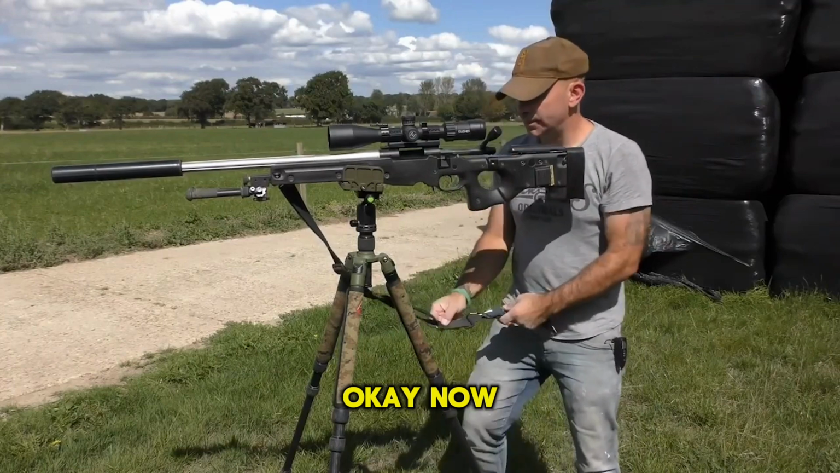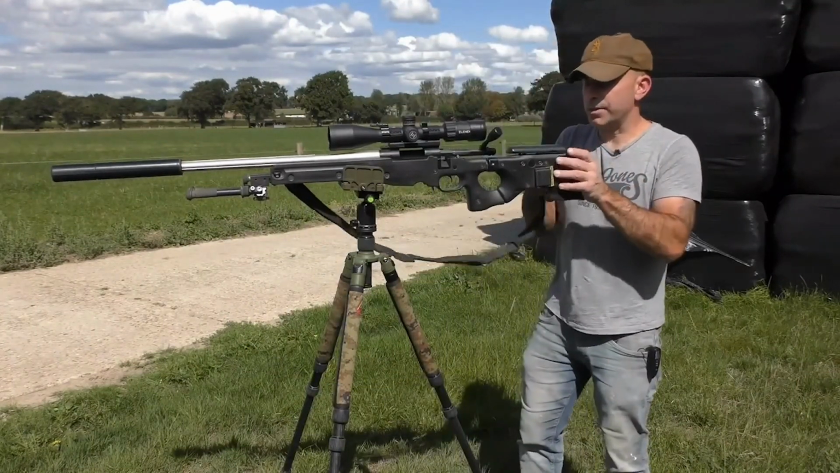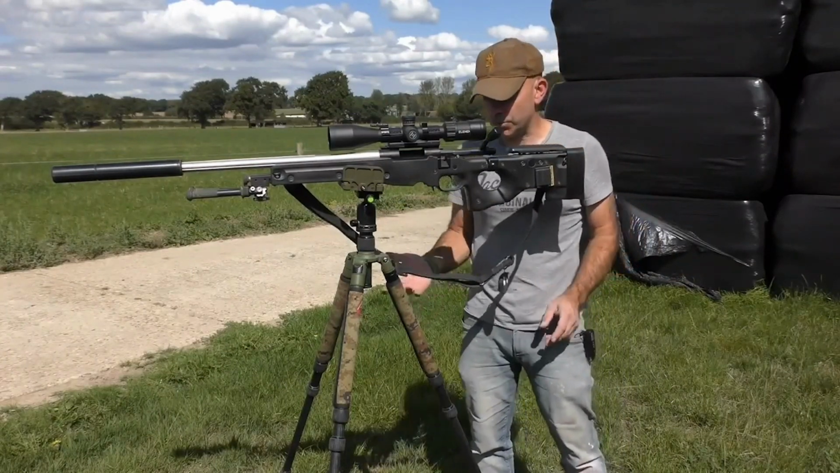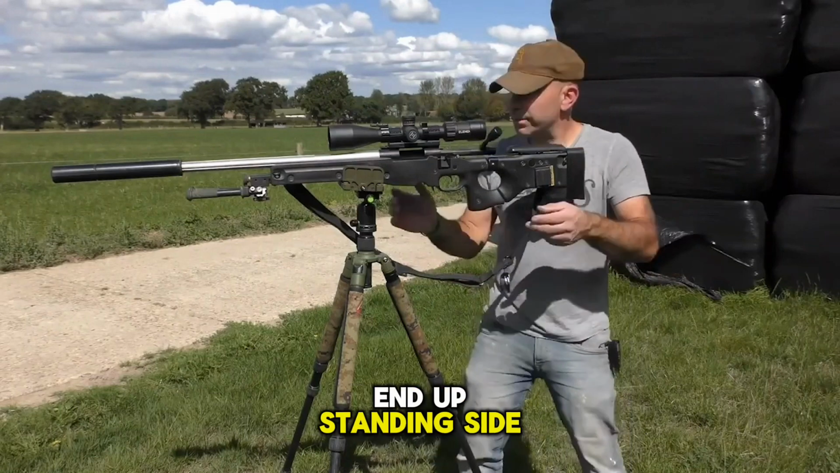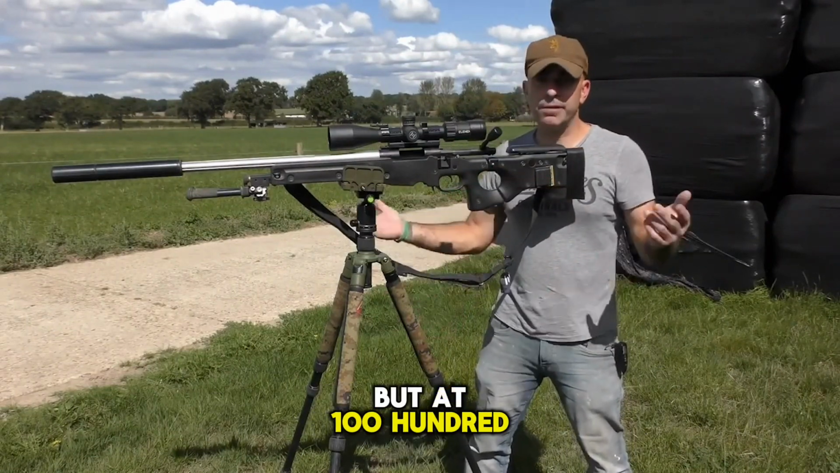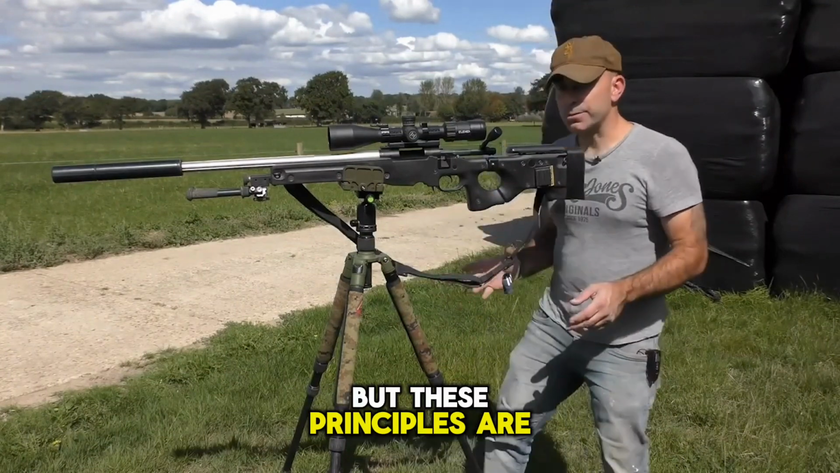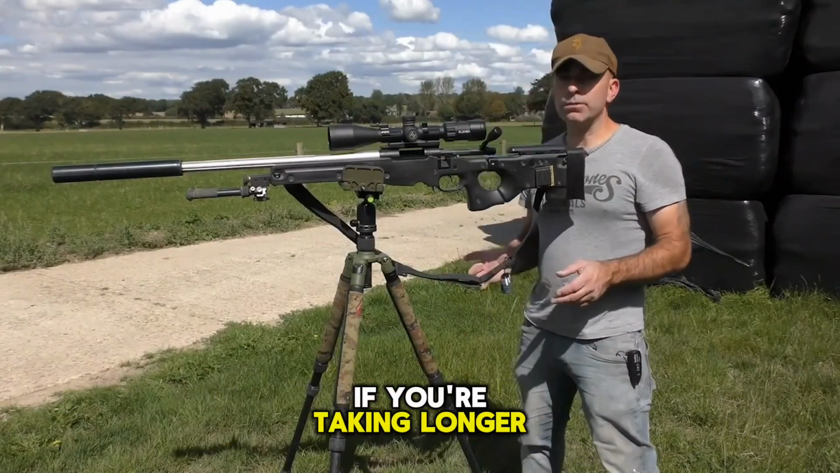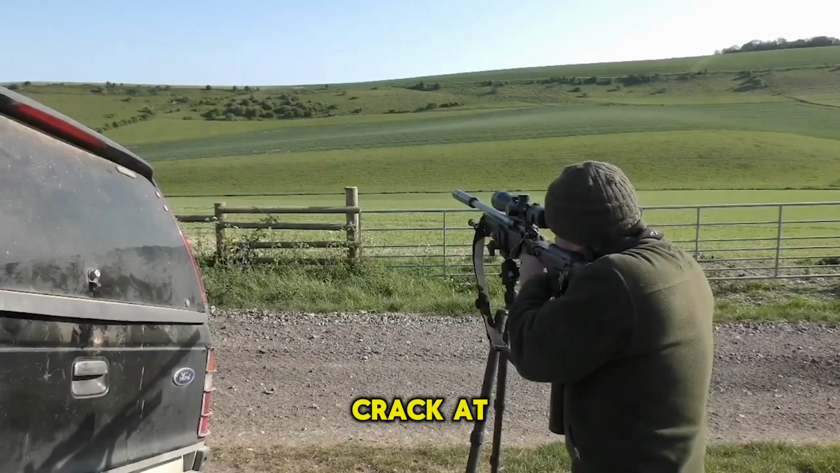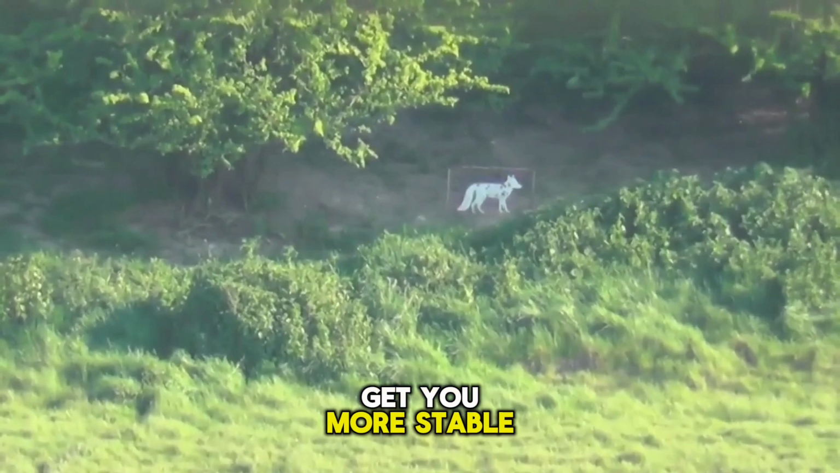Okay, now obviously with closer range shots, if you're out in the field doing a bit of foxing or stalking, you're just going to put your tripod down, and you're probably going to end up standing side on and taking a shot, because that's kind of the natural thing to do. But at 100, 150, 200 yards maybe, it's not really going to make the slightest bit of difference, so I won't worry too much. But these principles are definitely going to help you if you're taking longer shots. If you've got something set out maybe 300 yards you want to have a crack at, or a small target you're trying to hit, then doing this is definitely going to get you more stable.